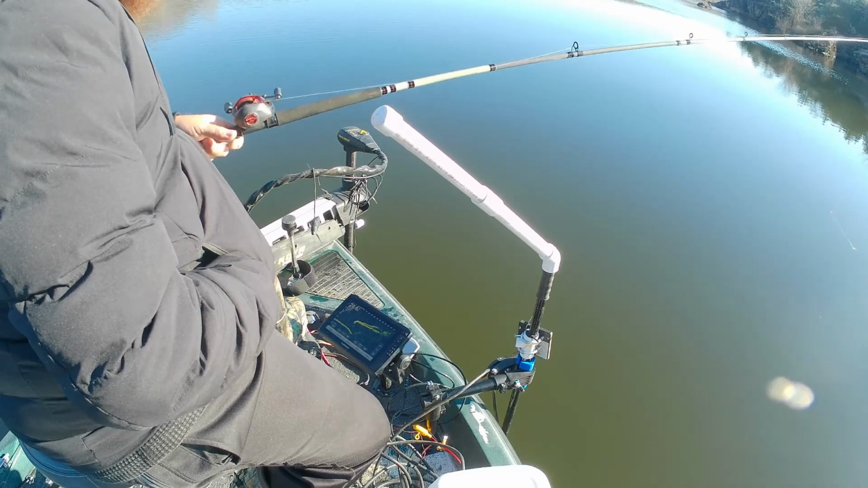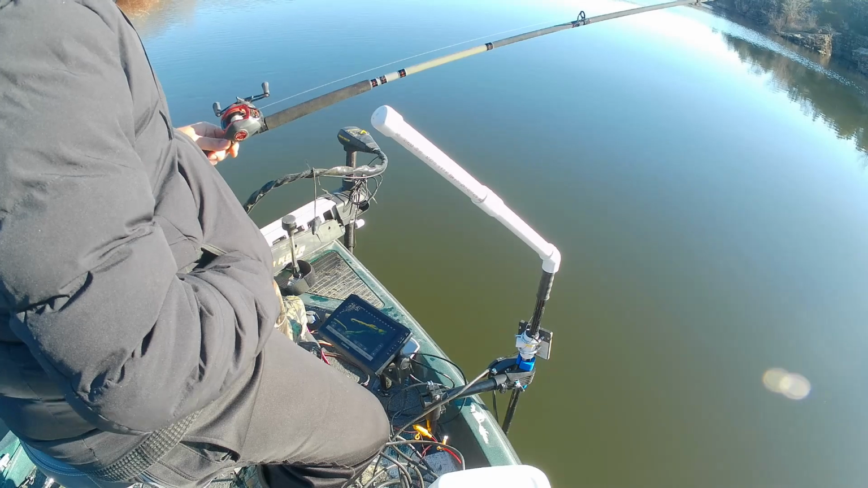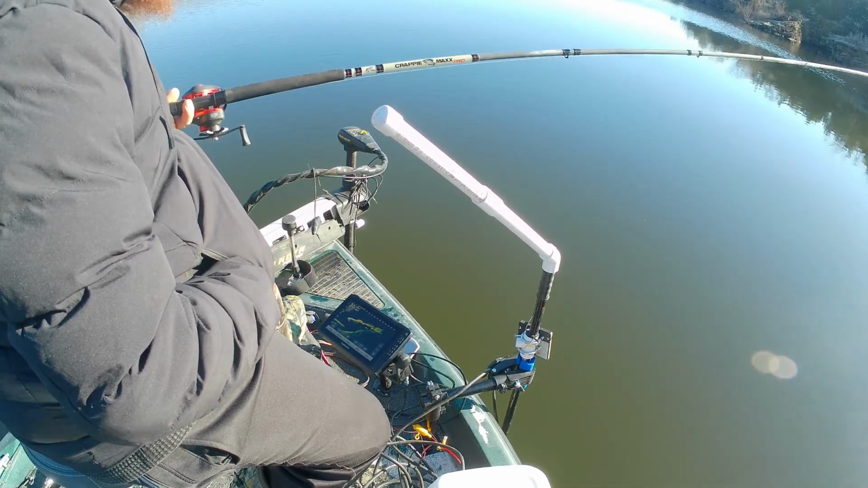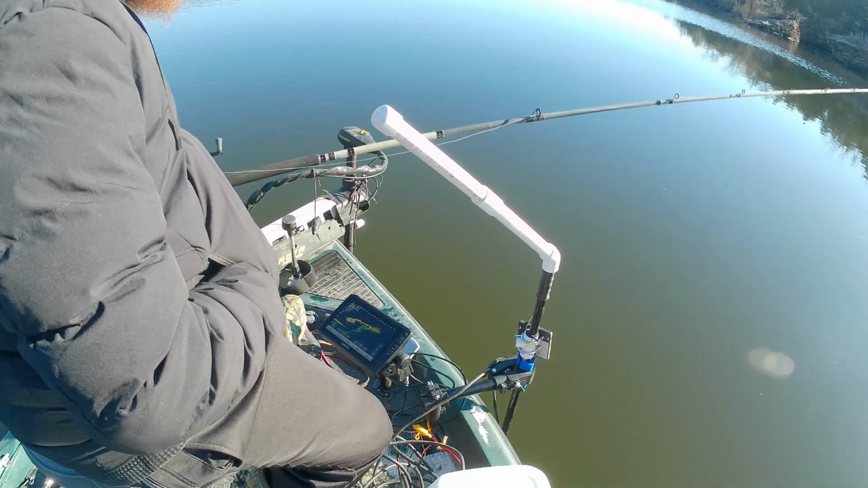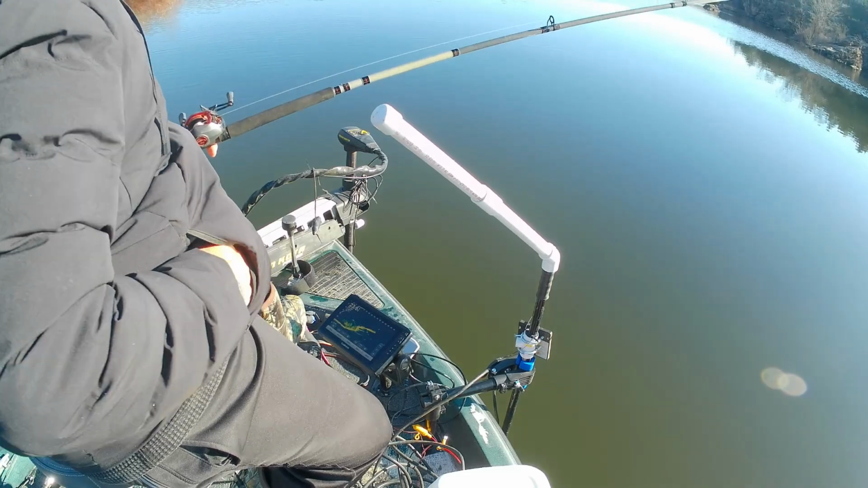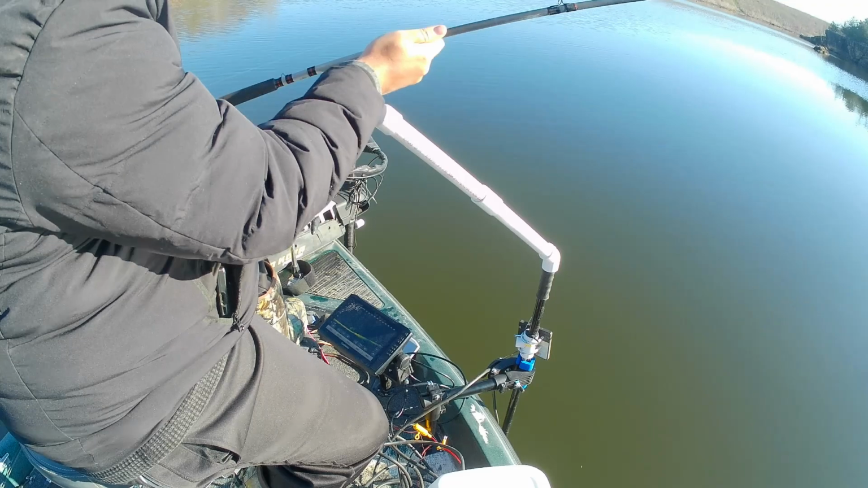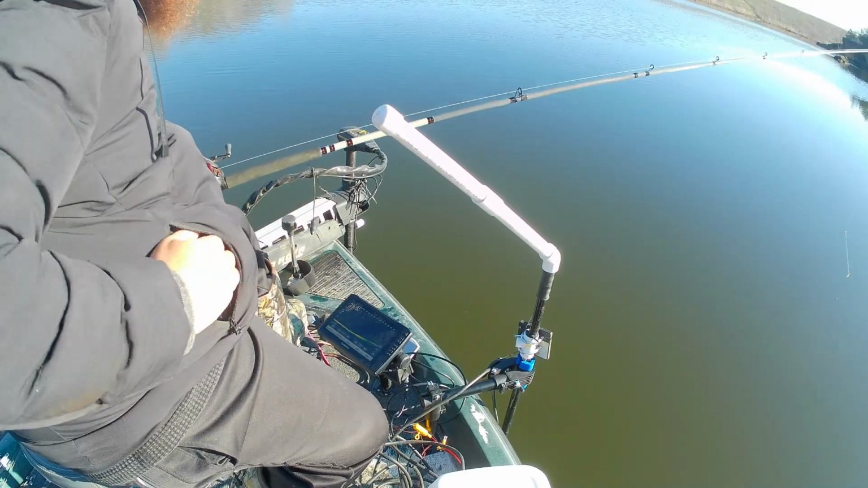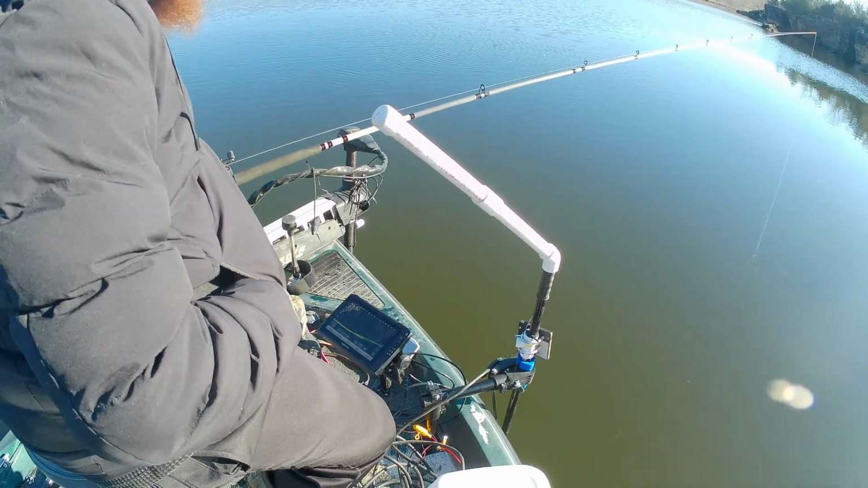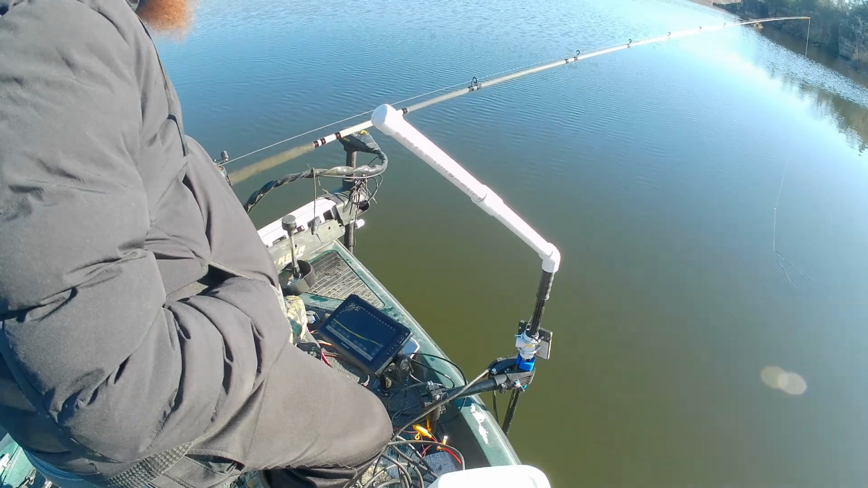I've got my 14-foot crappie stick from Bass Pro, the Crappie Max. 14-foot Crappie Max from Bass Pro. It was on sale for like 65 bucks, so I bought it. I've caught one fish off of this, and it was actually on this lake. So we're gonna keep going. I'm gonna go around to the main part of the lake and see if we can catch some fish.